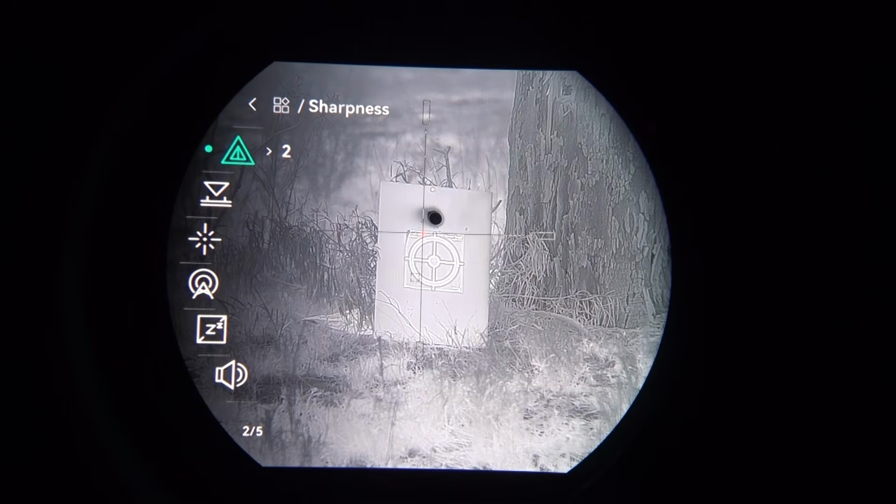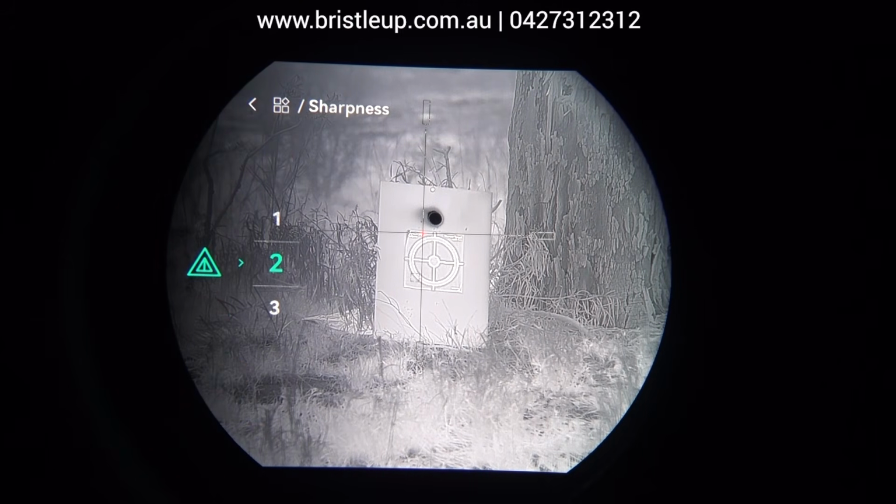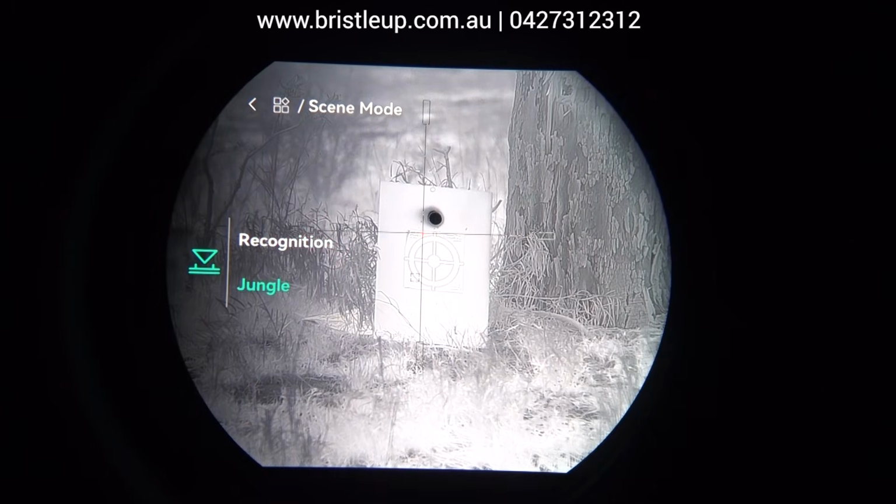I've always used cold. And then we've got sharpness. Now sharpness I think is a little bit overdone. So I have mine on 1 or 2. 2 seems to be the sweet spot. But as you'll see, as you go up to 5, it turns into a cartoon pretty quick. And we've got our scene mode. So we've got recognition and jungle.